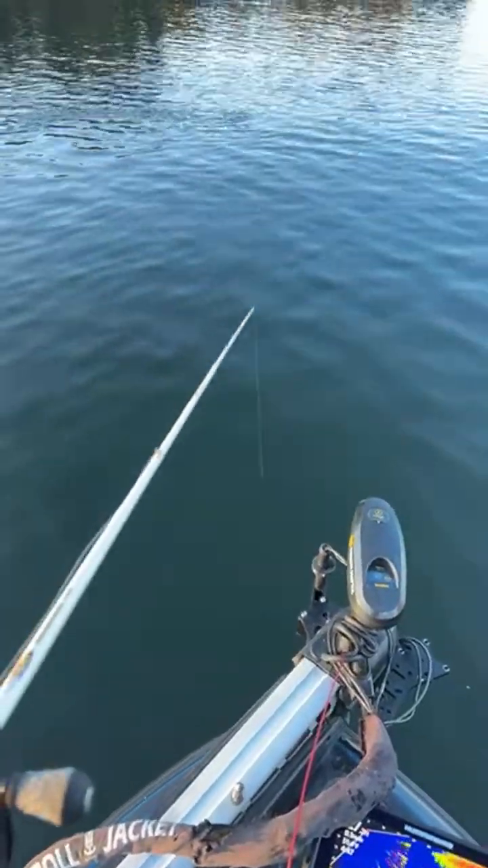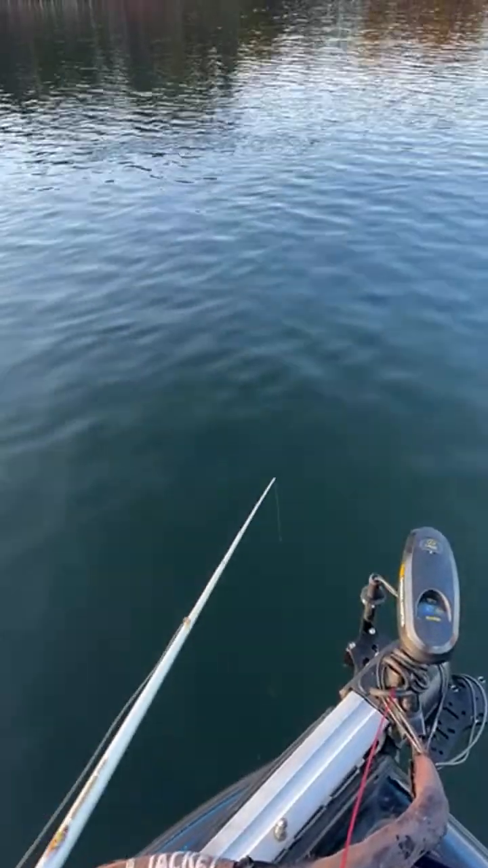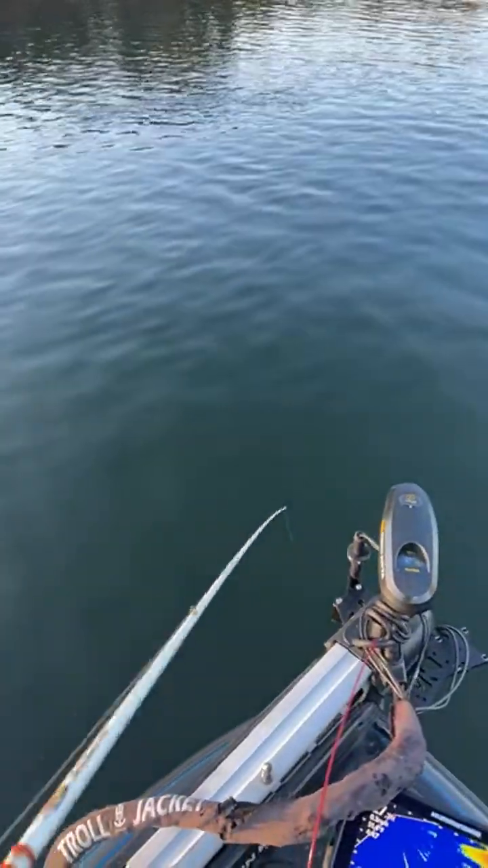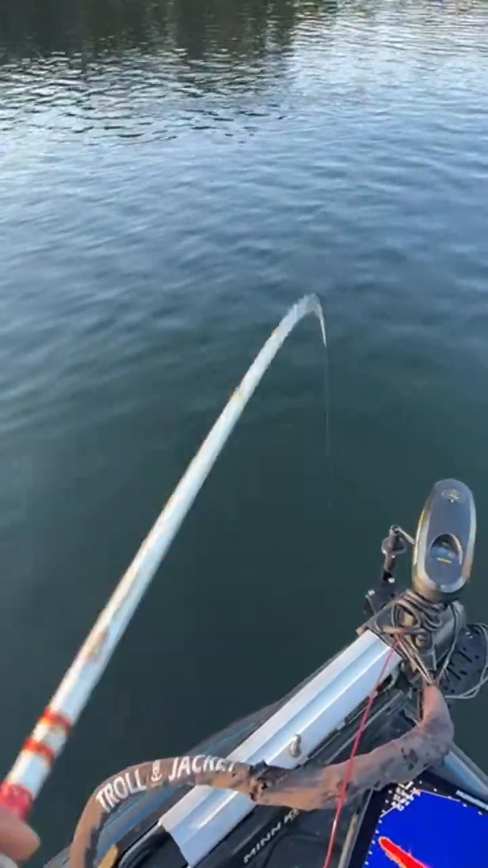All right, so we found them sitting in about 30 feet of water. I got to get some of this interference cleared up on my screen. I made some adjustments on here, and once I did that, I haven't gone back to correct it yet.